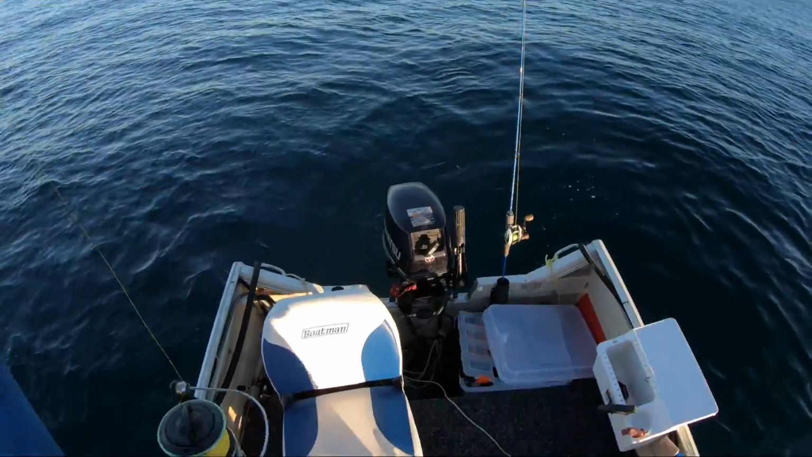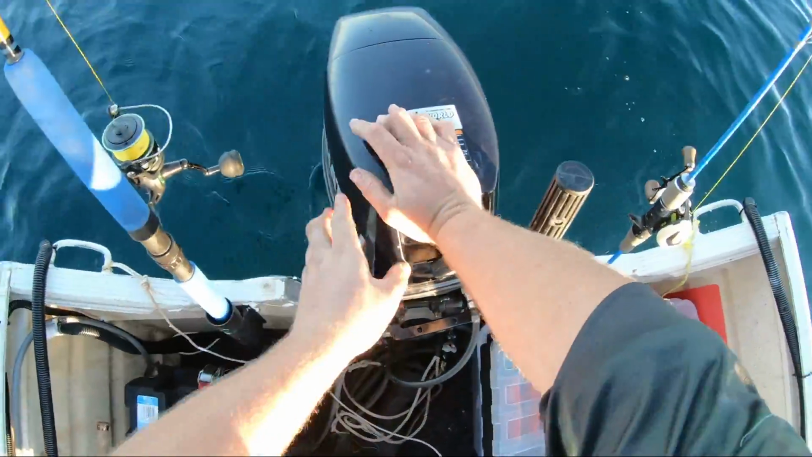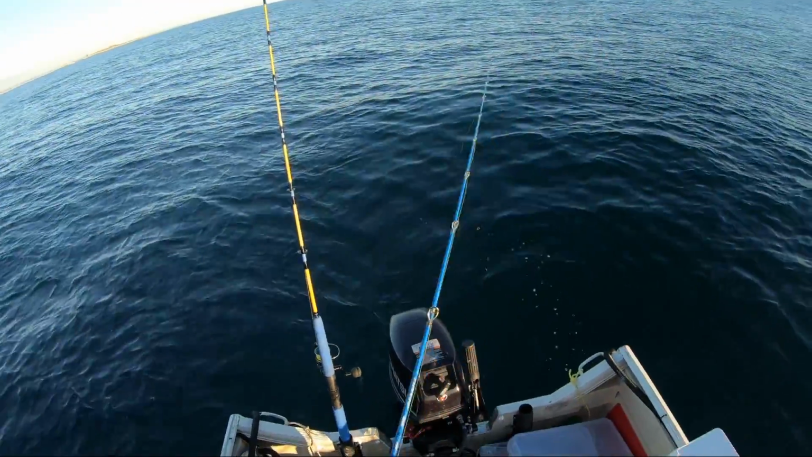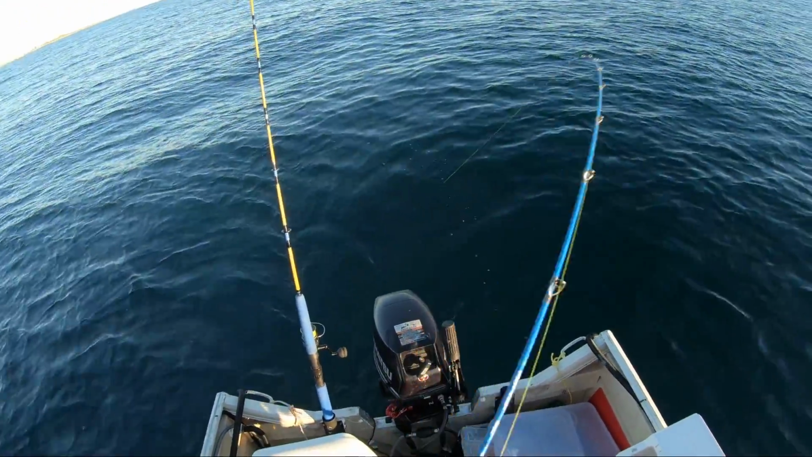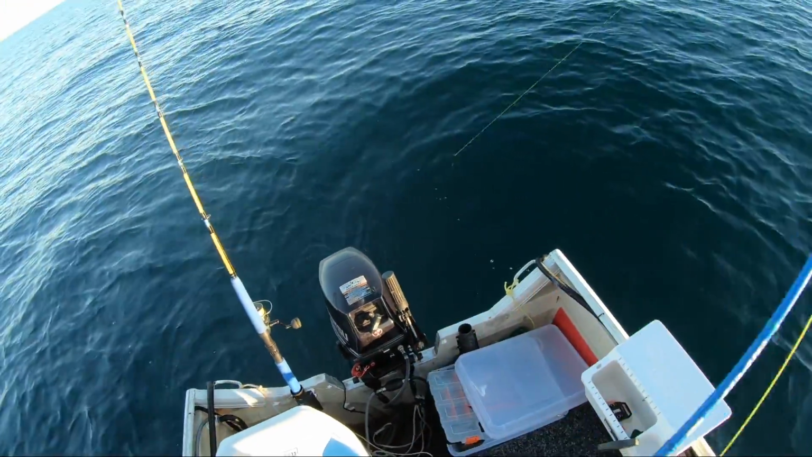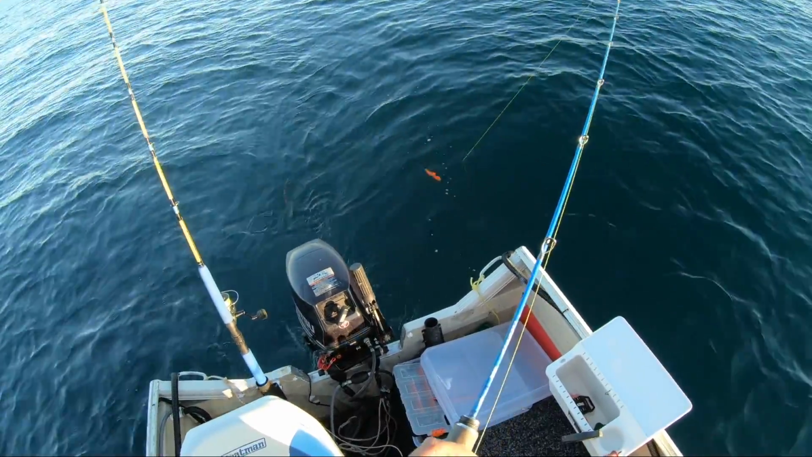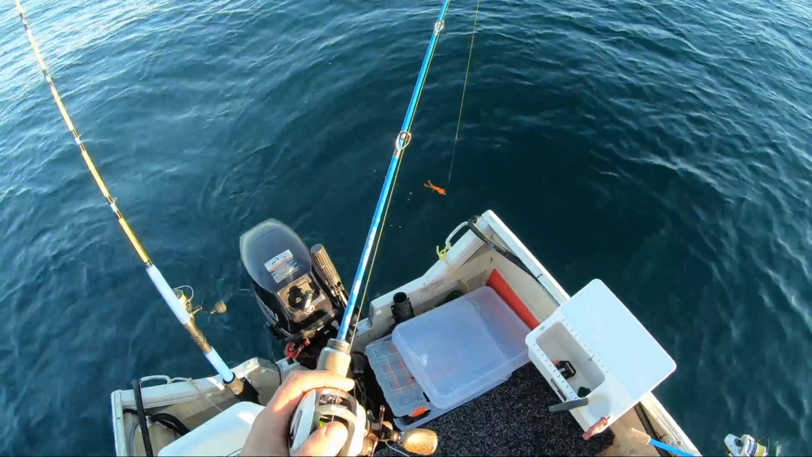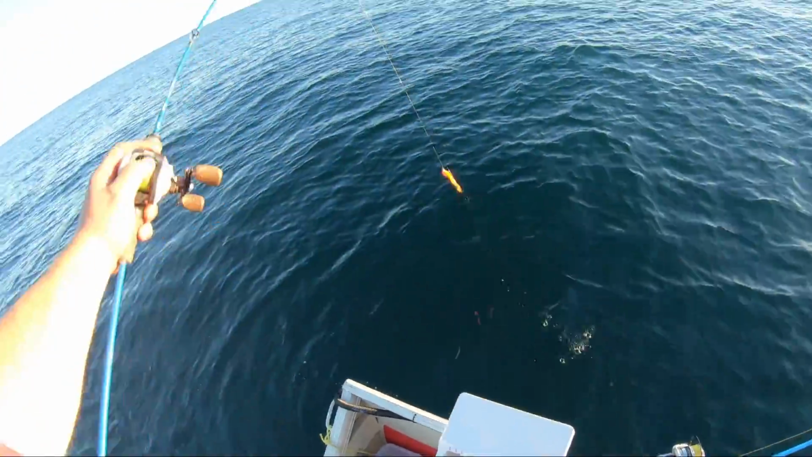Nice loose drag in the back rod holder. Just had this plastic sitting behind the boat letting the current work it. You'd be amazed at how many times you'll pick up a fish when the plastic's just sitting in the rod holder. Especially with a strong current, it'll just sit there like that and just swim. The current does the work for you, and the fish will actually eat it.